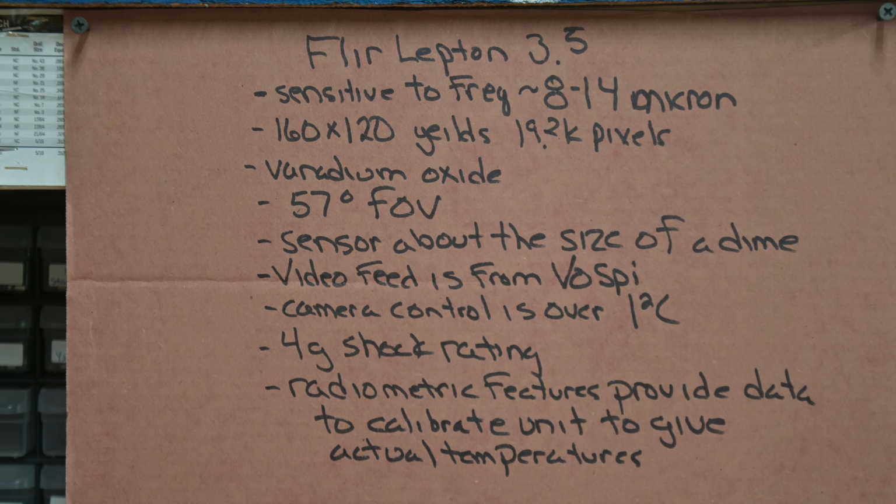But it might be interesting to actually put it on a little rock crawler and take it out at night for checking out wildlife, or chasing off prowlers, or even harassing all those pesky feral barn cats that hang around. So besides getting the color patterns showing the heat, there are some radiometric features that will come back with some data that you can actually utilize to calibrate it, so that in your image you see the color patterns, but then you also can flash up in there what temperature is at certain devices.